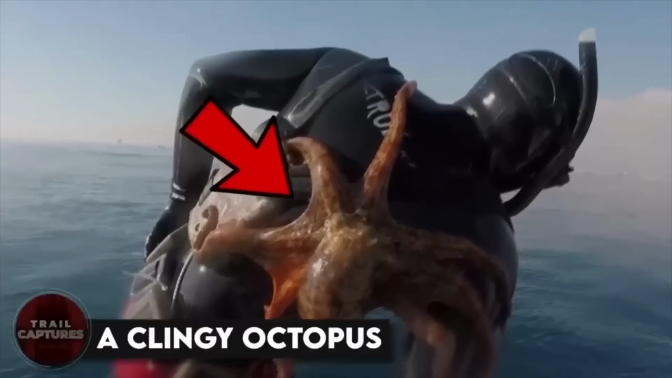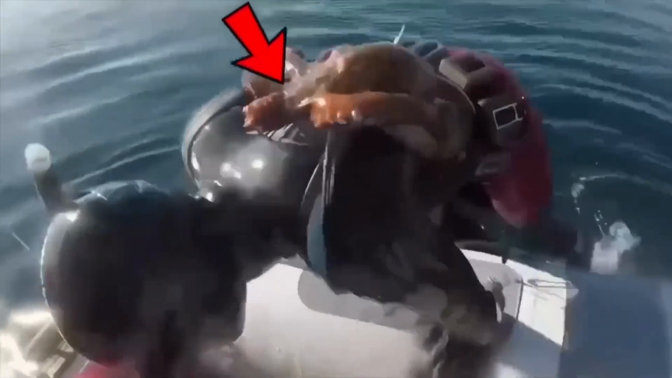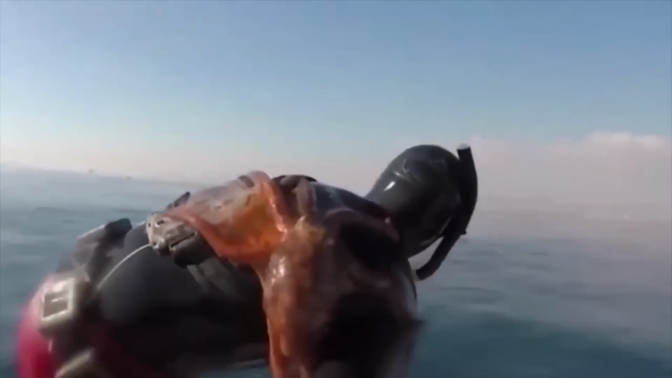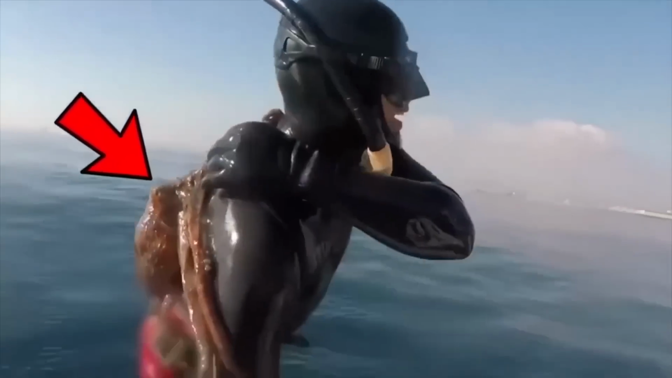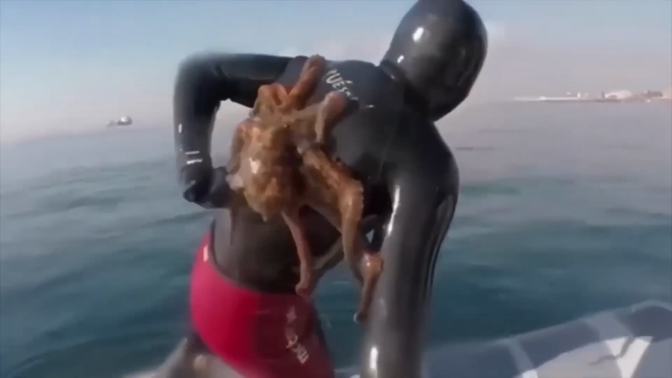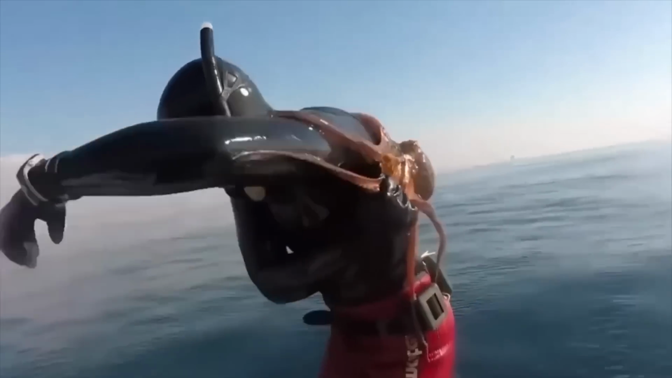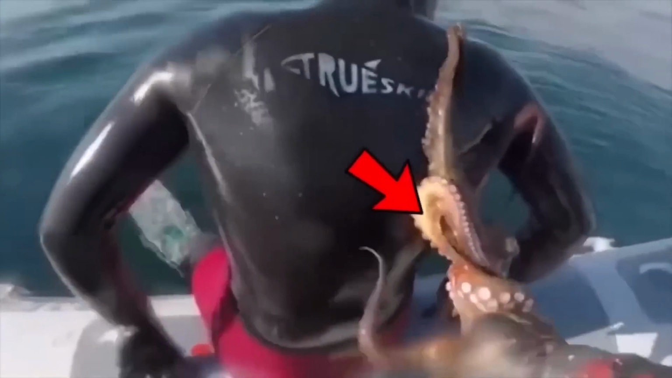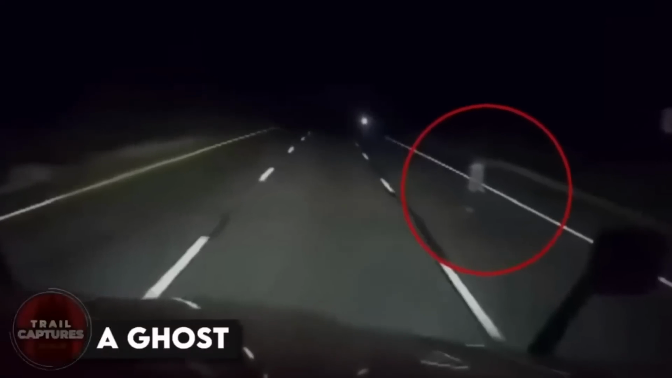A clingy octopus. Imagine you're out scuba diving and when you surface for air, you discover an octopus that won't let go of your back. In a recent video, a diver experienced this unexpected surprise and was trying everything he could to shake off the clingy cephalopod. Despite moving in different directions, the octopus wouldn't budge, and the diver started feeling uncomfortable with its sharp beak and sticky suckers. Perhaps the octopus just wanted a hug. What do you think?